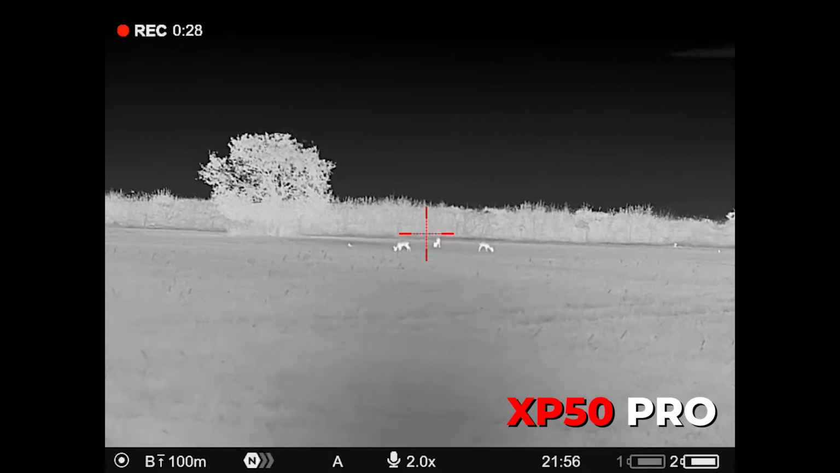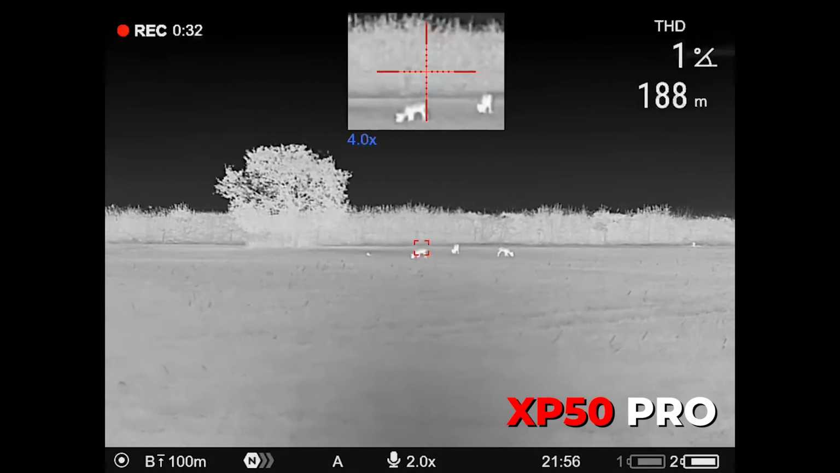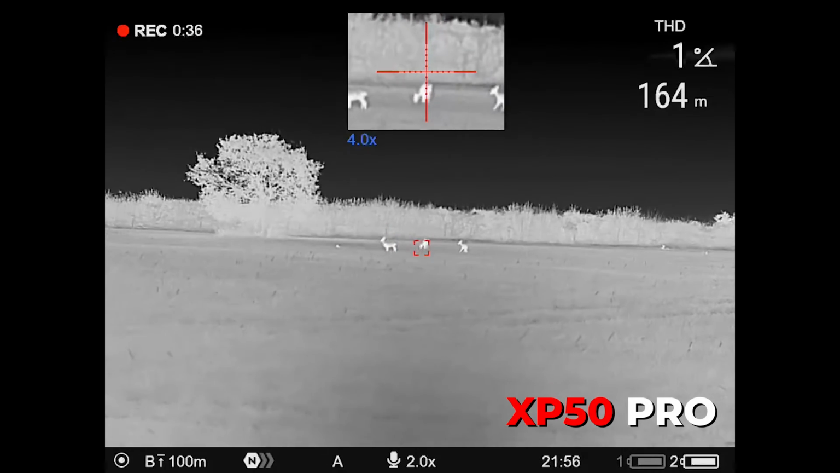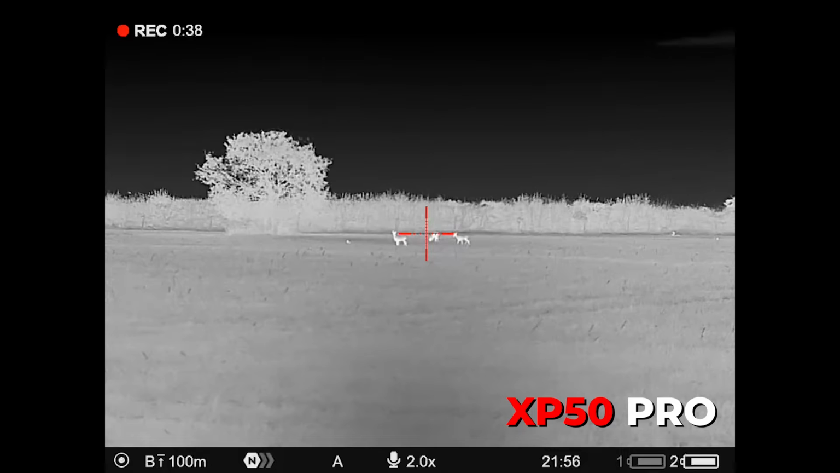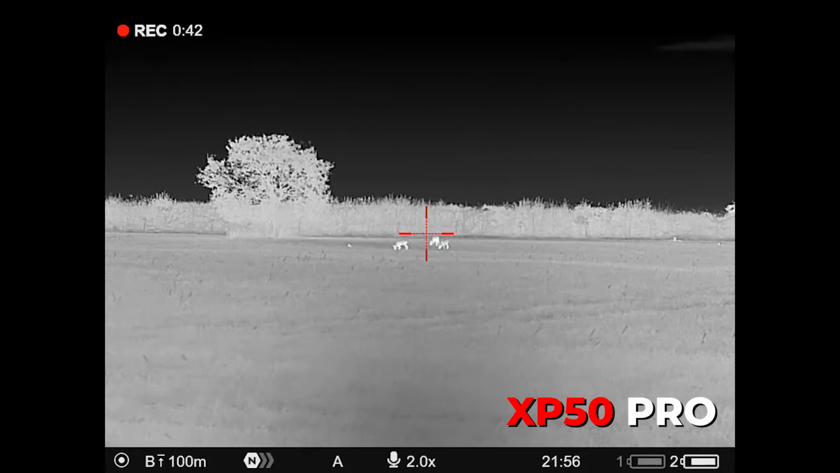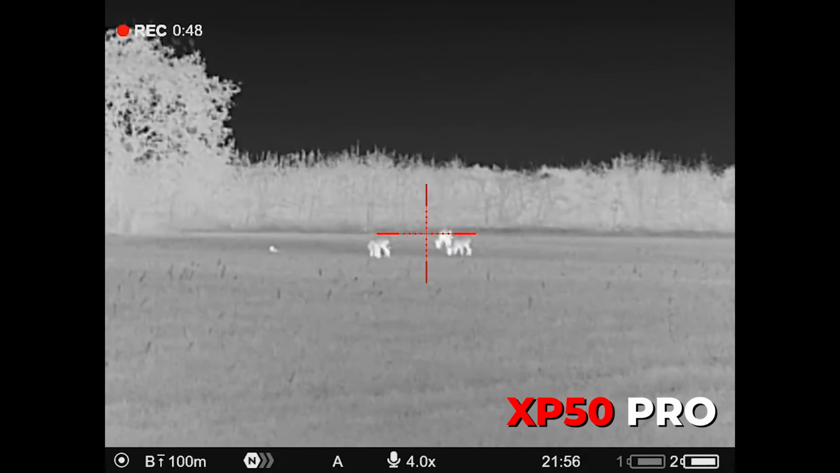Now, what was really apparent when you look at them, and I alluded to in the last clip, is when you look at the underside and the rear of the deer, you can see the heat difference. As opposed to seeing just one heat source, a blob, you're actually seeing the defined heat source. So you can see the whole shape of the animal.